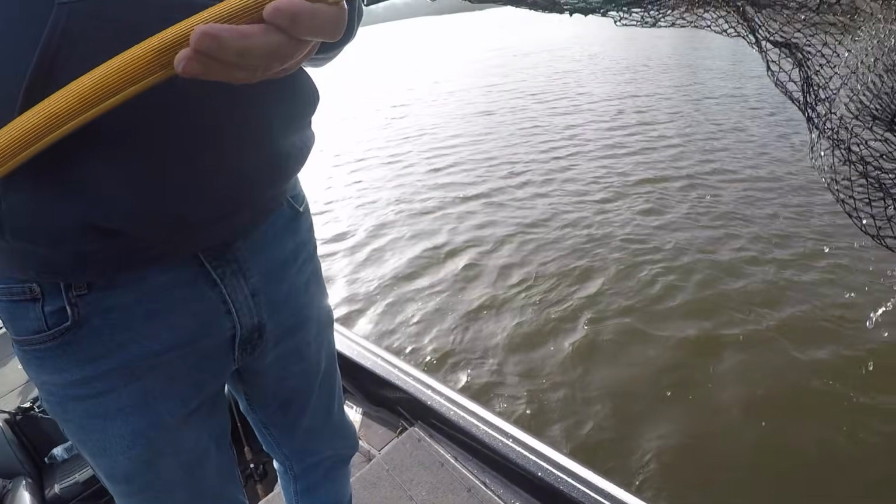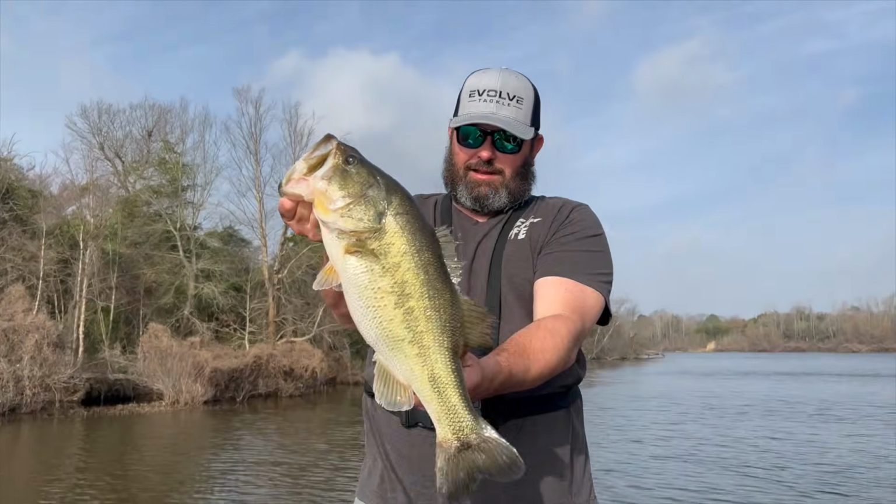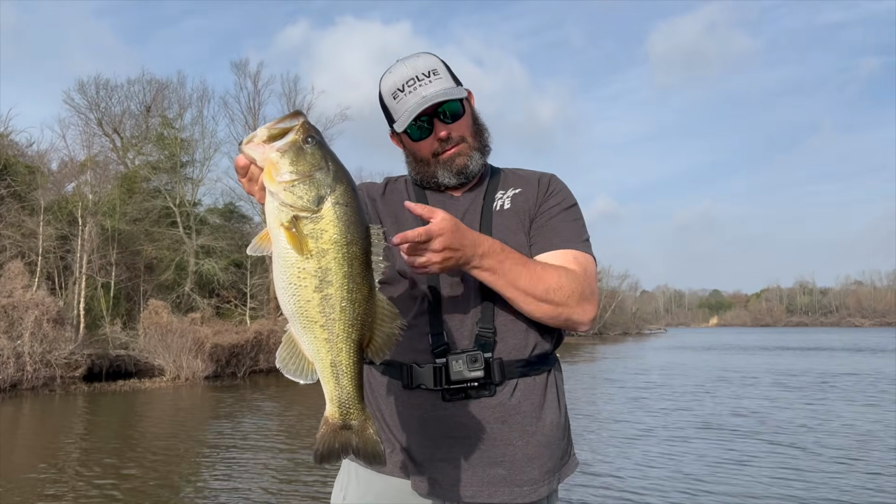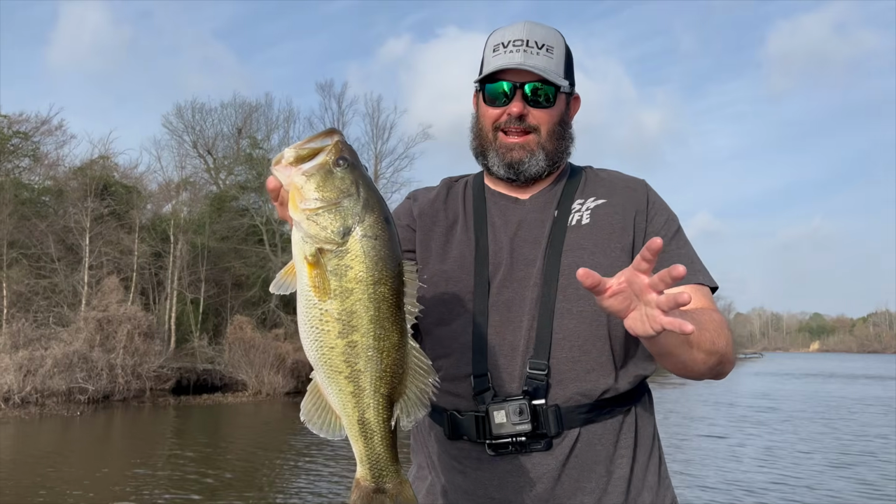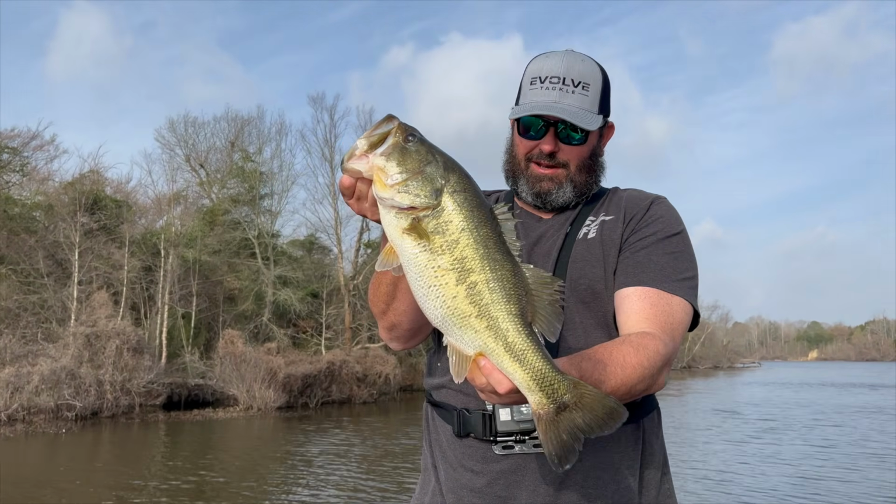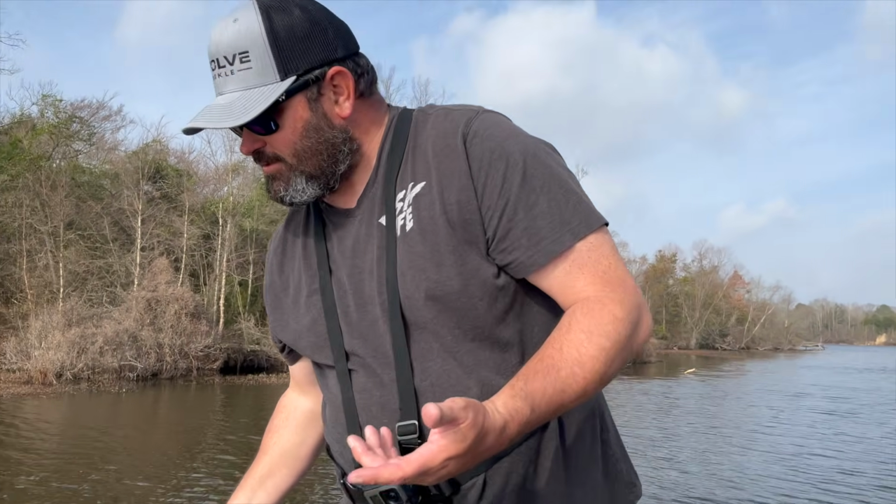Scope master. We're just scoping, baby. Nice one right there. Finally a good one. I've hooked two that I felt like were definitely bigger than this. I've been on a losing fish trend here lately. We're going to straighten it out one of these days. It ain't even March yet. We'll get there here in a minute. That's a good one. I'm gonna let it go and I'm gonna give you a little tip.